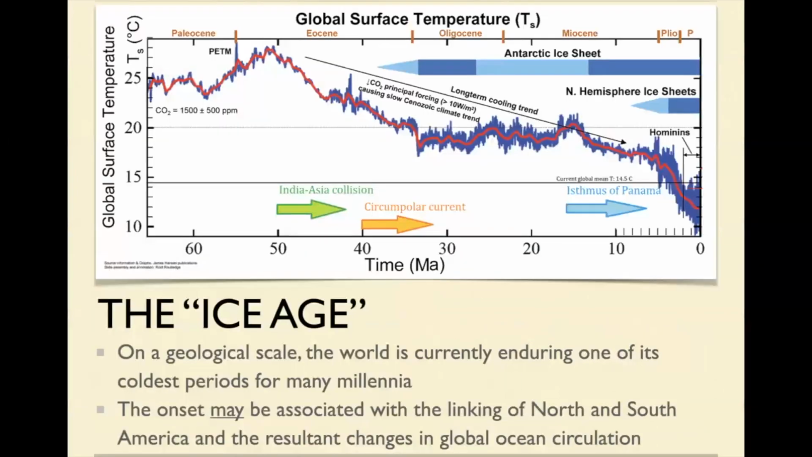So a little bit about the Ice Age. Over the last 50 million years, we have been getting gradually colder and colder and colder. From about 50 million years ago, in the beginning of the Eocene, average global temperatures were considerably warmer than they are now. So this is the time of the London clay. In that period of time, things have got a lot colder.